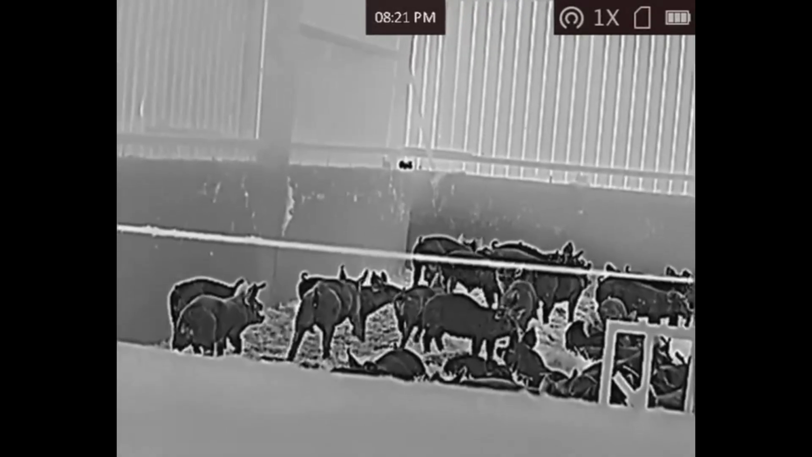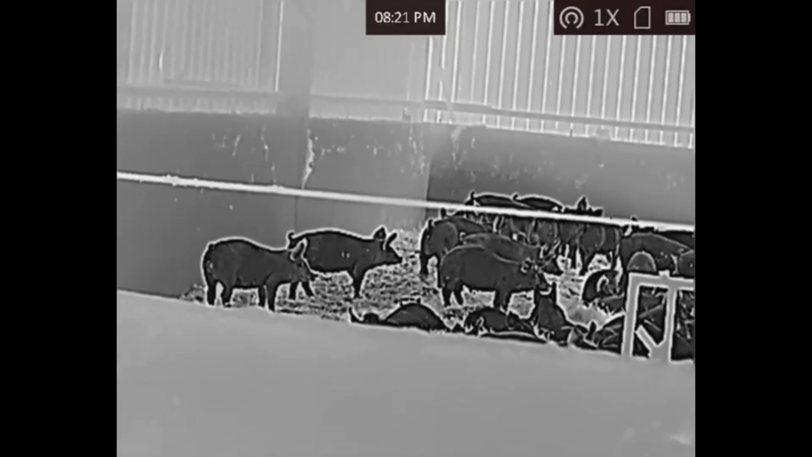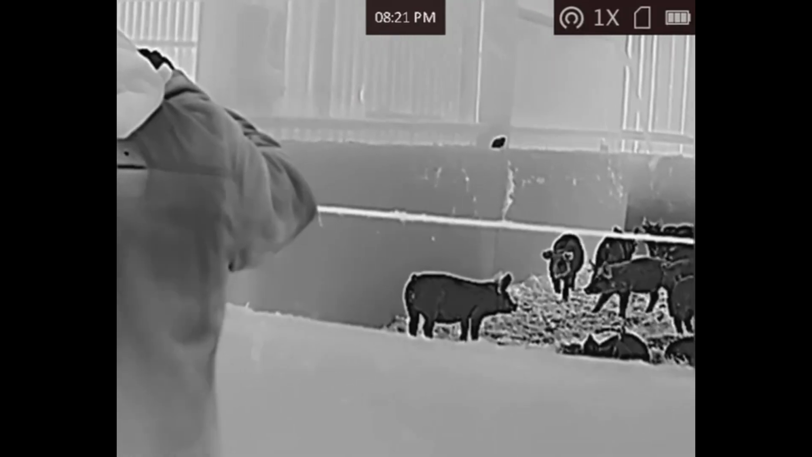I'm not going to insult your intelligence, but you can see this has been clearly recorded through a thermal, and Jeff was using his HIKMICRO 50mm one, and you can see just a clarity difference between my 6mm and his 15mm.